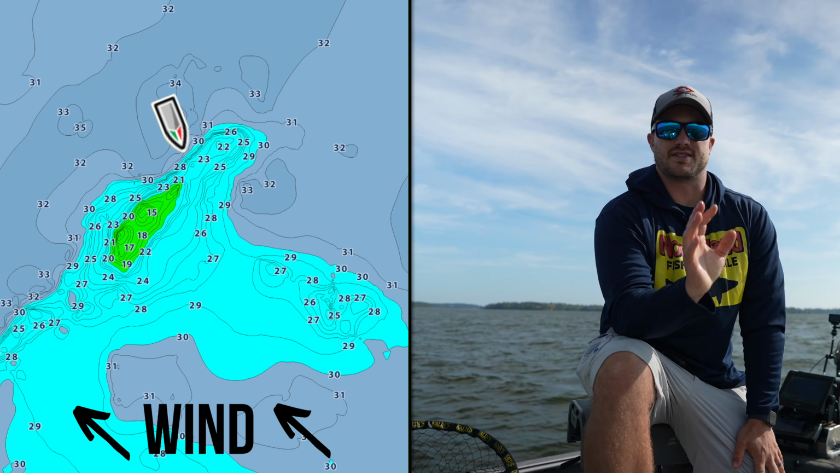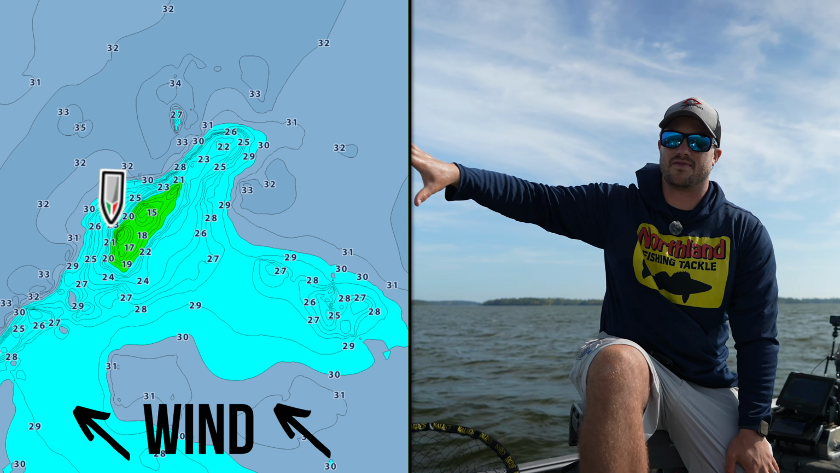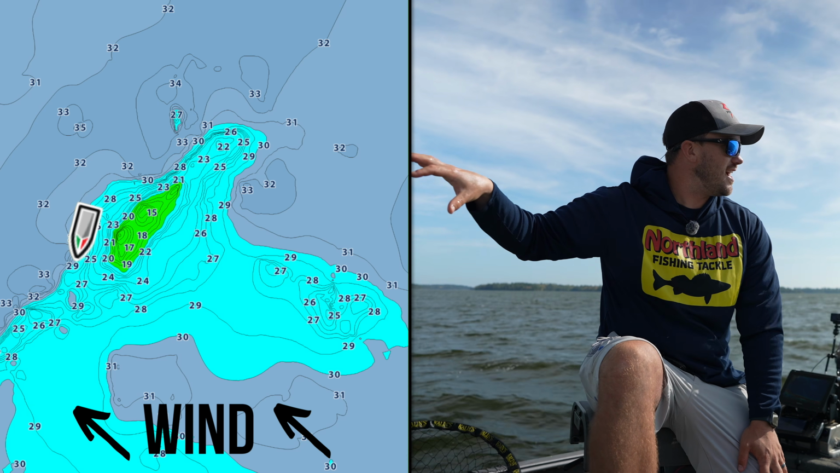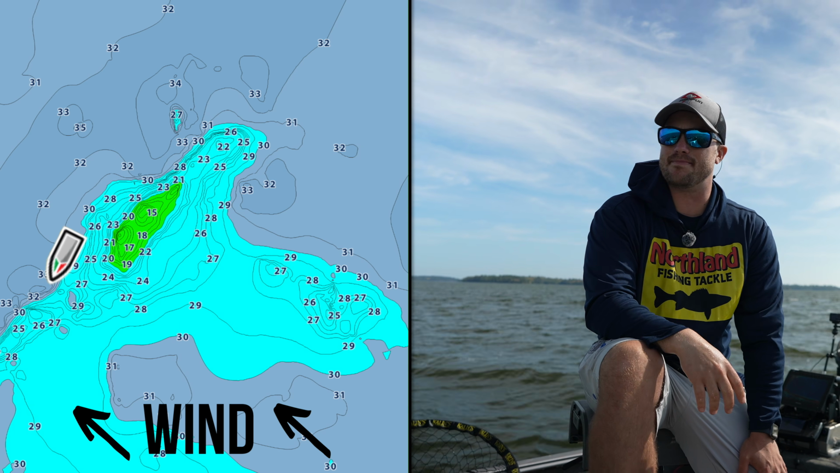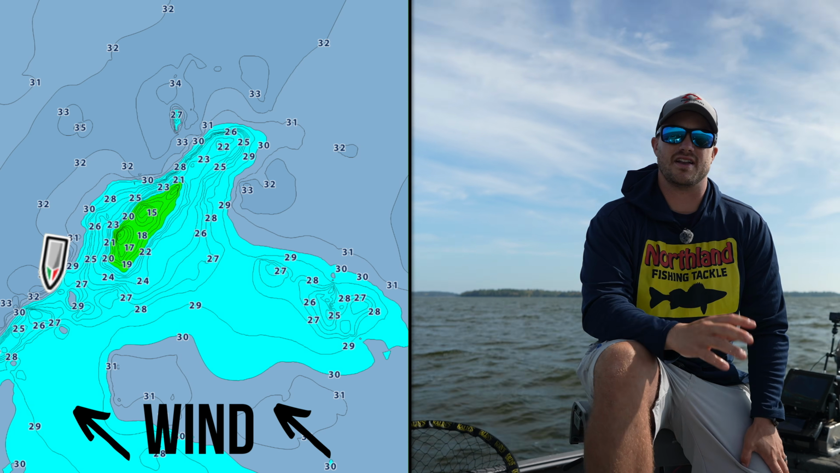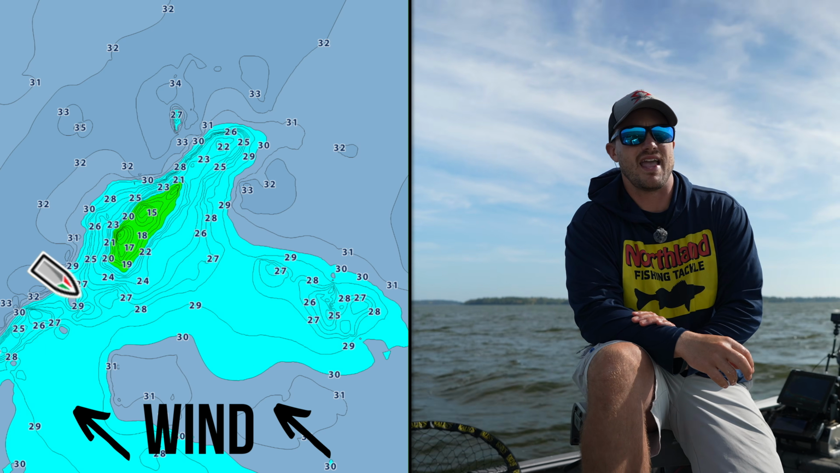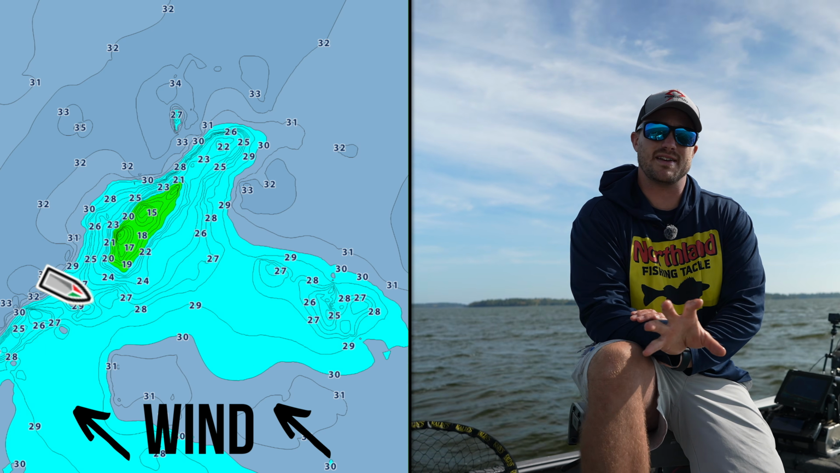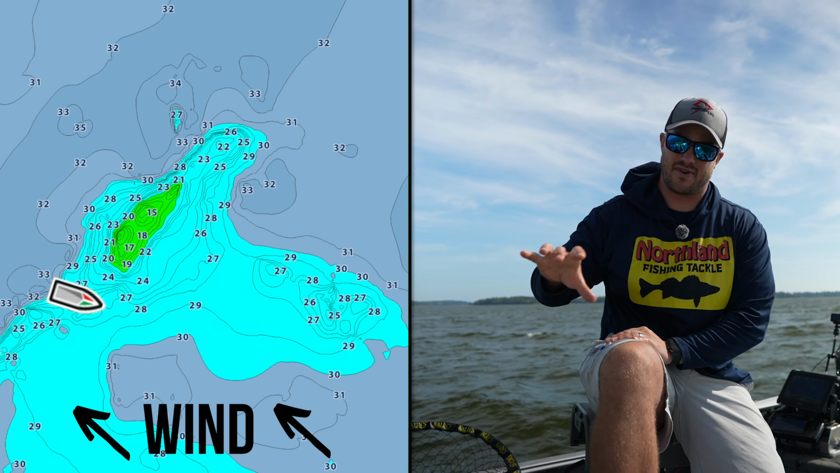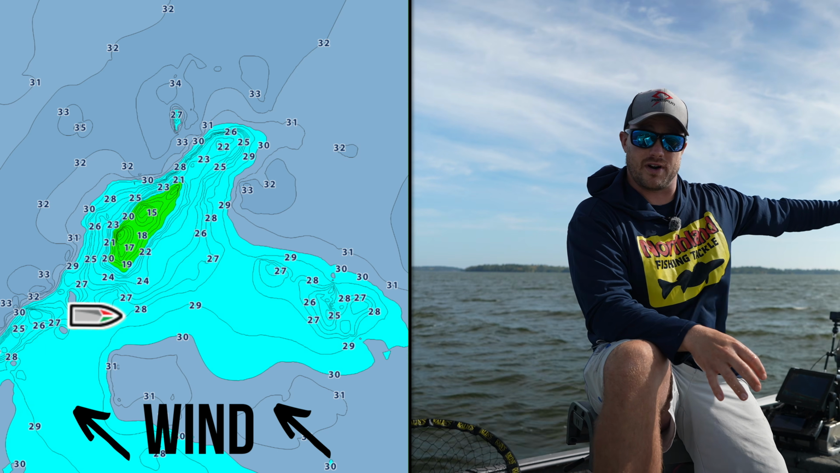Like I was saying earlier, I started out working off the edge of that hump, and I saw a couple of fish but didn't get anything to bite. So I worked, focusing on some of those high points and the edges and the tips on it, and nothing was really happening. So I decided to move around this hump, circling around to where it gets to this flat, before it gets to those other humps.